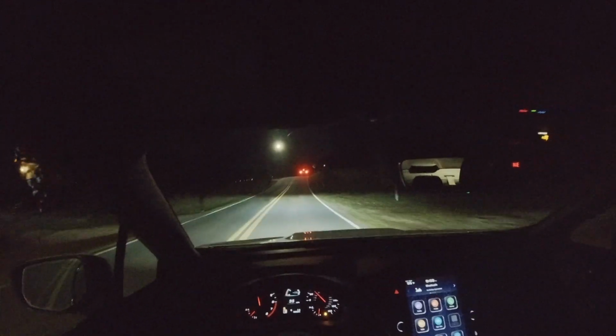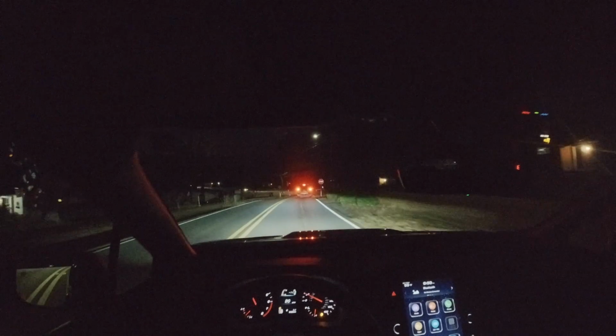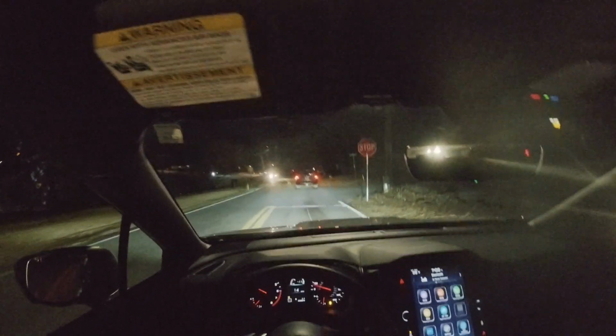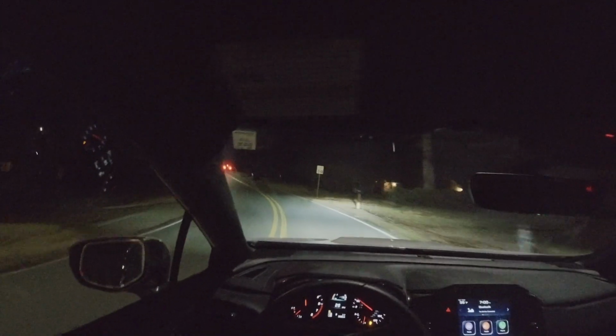I don't know why, it just makes me feel like I'm driving something comfortable but also rough at the same time. Like I'm driving a mini truck, like a Ford Ranger. I don't know how to explain it, but it makes me feel powerful in here. Makes me feel like I can do some real things, some damage.